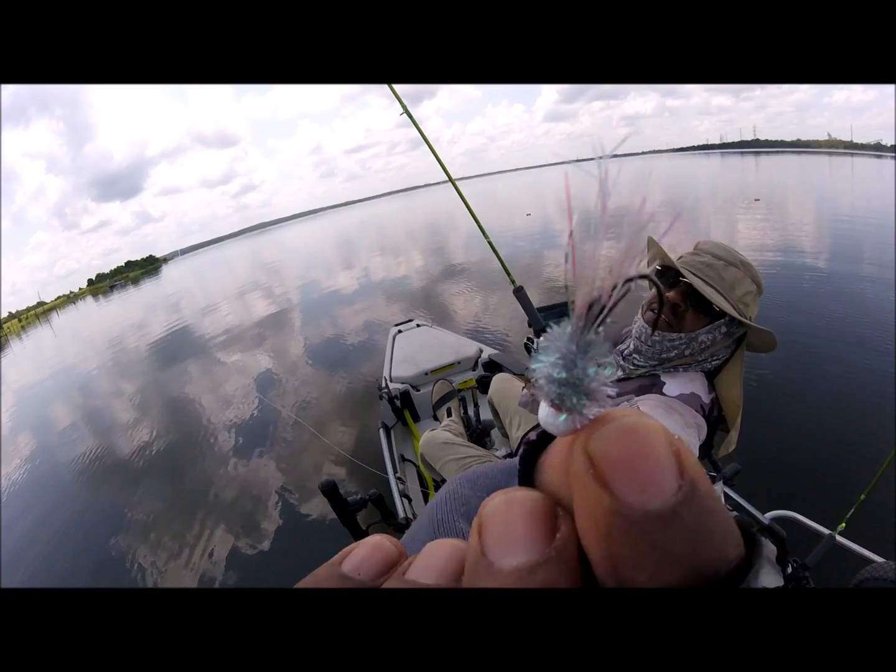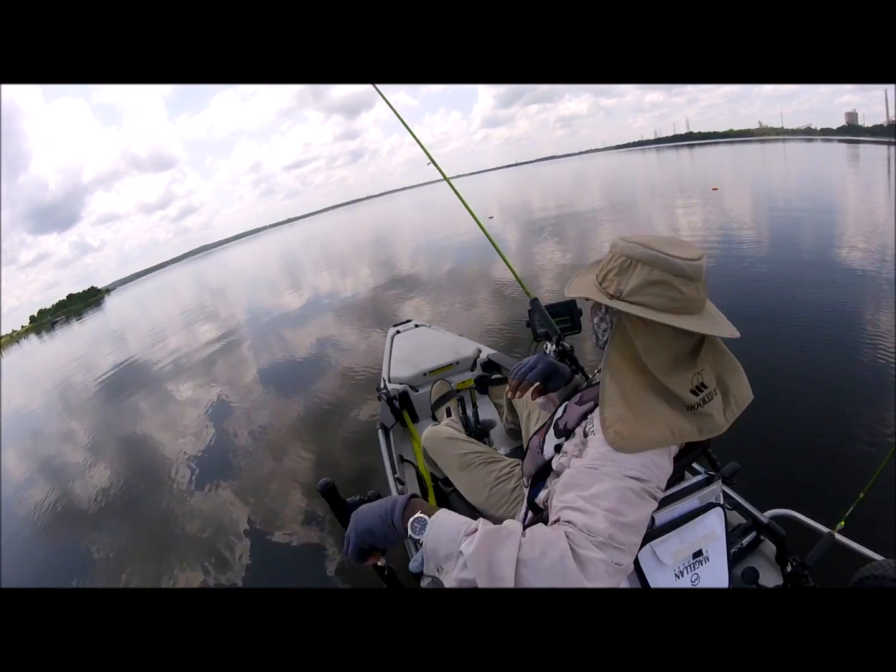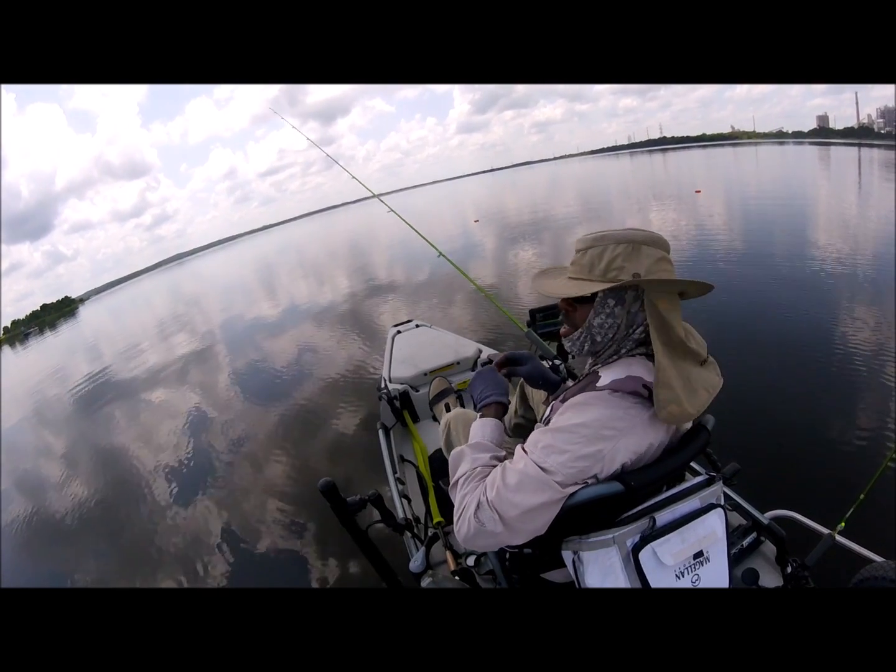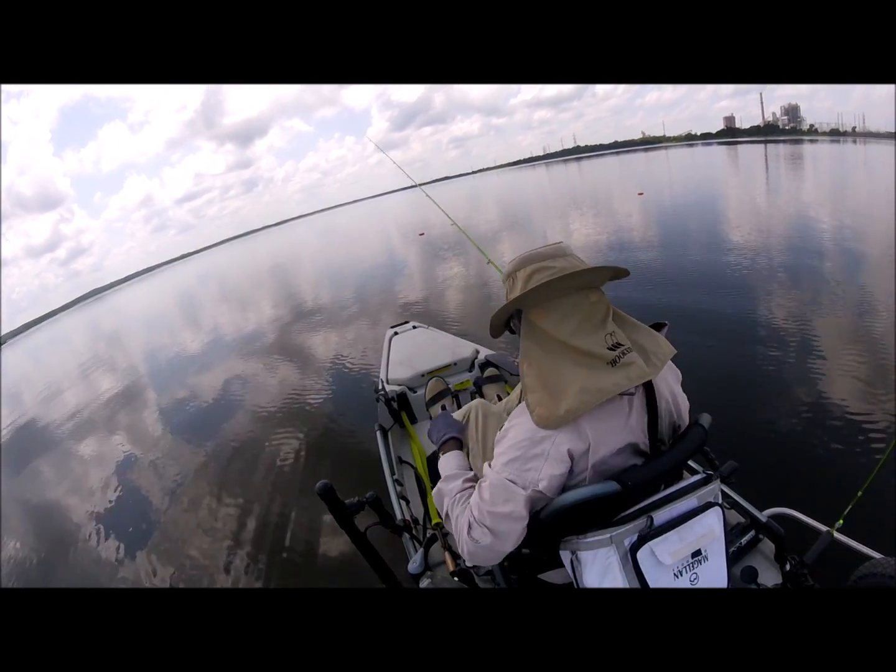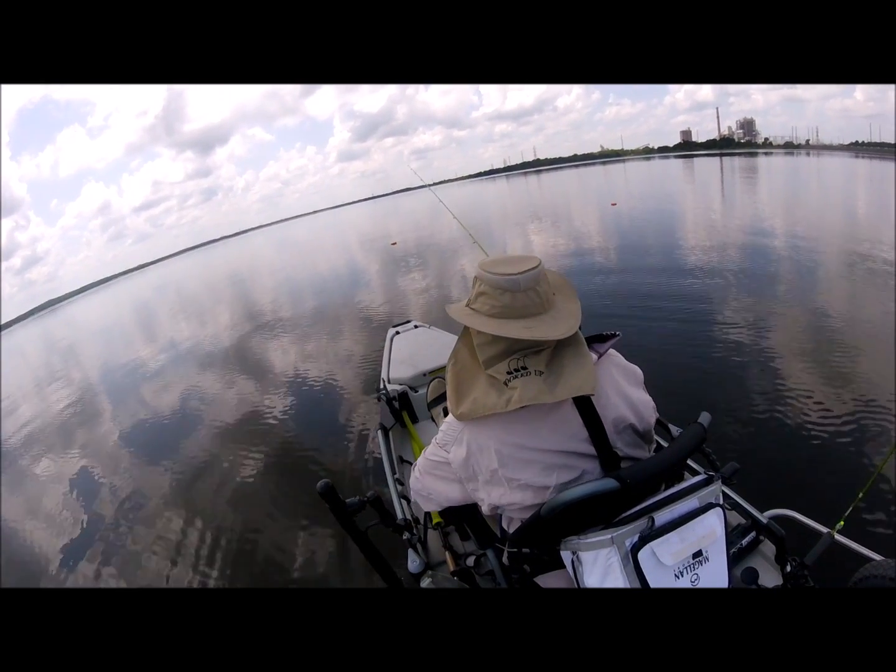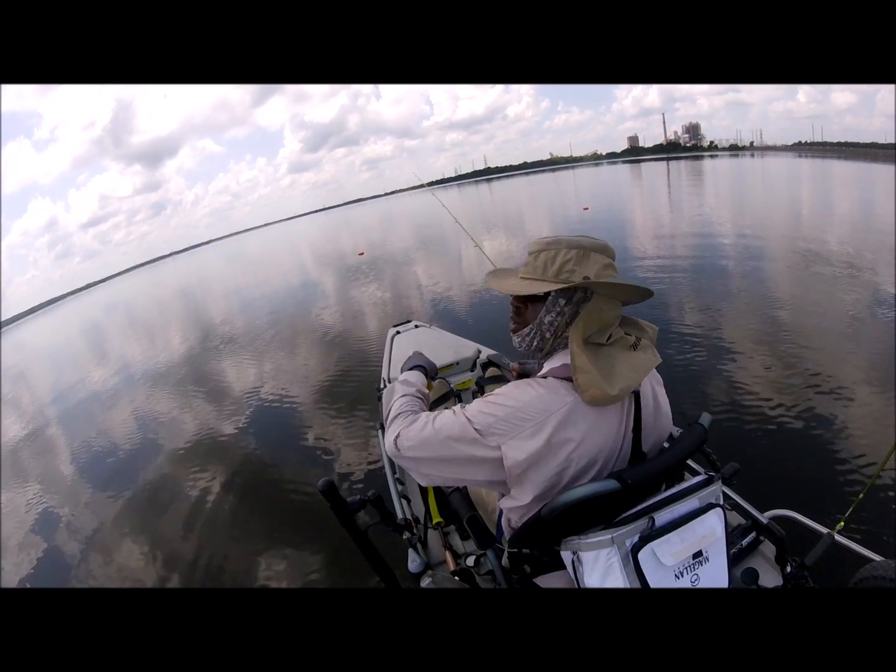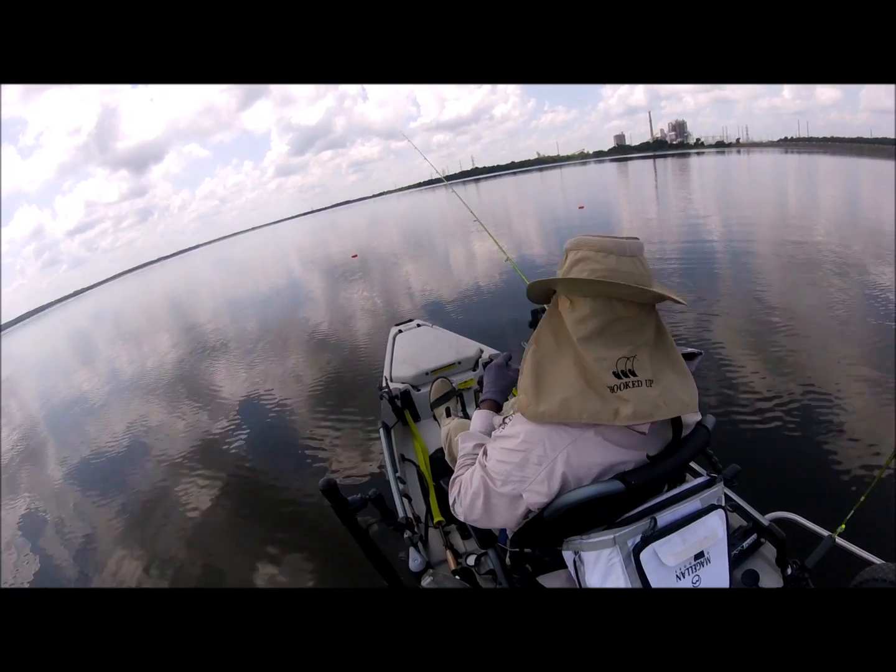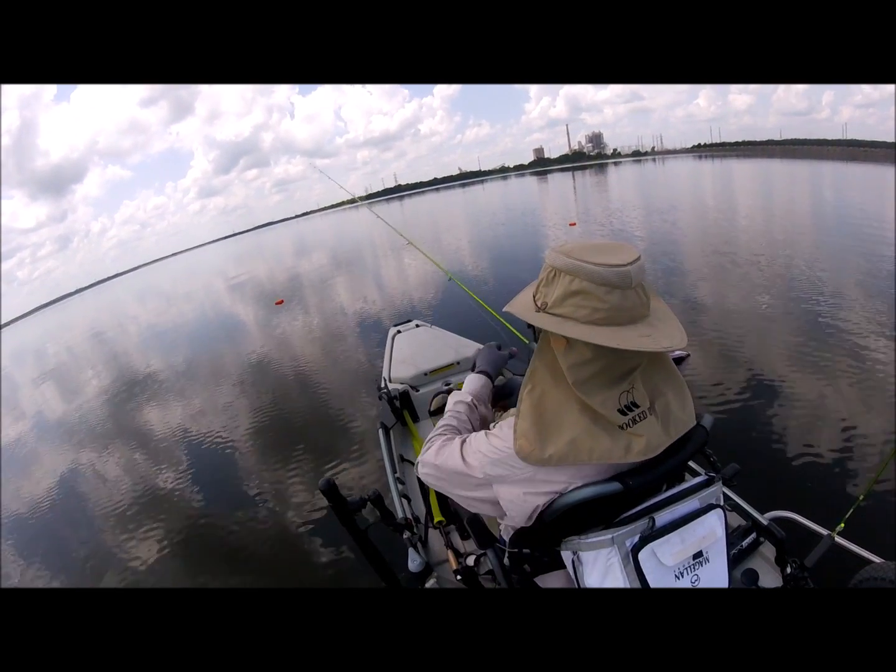Go with a white head, real small, same presentation in silver, but just a pure white head if they're acting finicky. Try to be as natural as possible, see if I can continue to get a bite. I'm going to start back over here and work my way back over from that one marker over to the other. Finally got a little bit of cloud cover here.